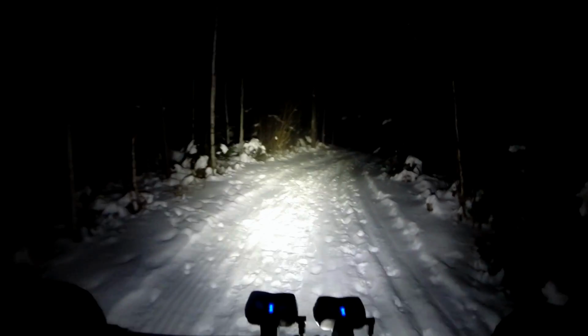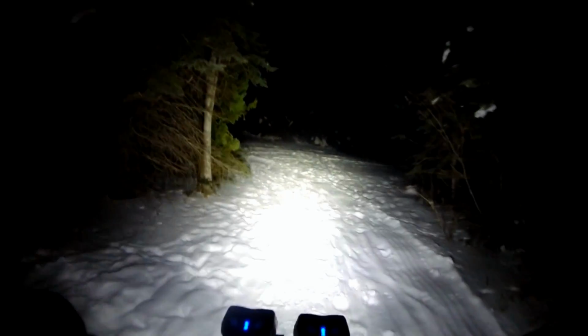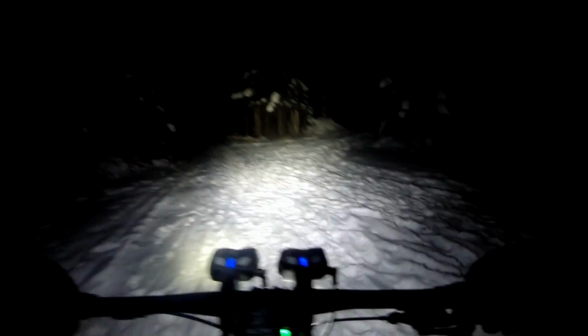You can see their tire spin out tracks. Not enough flotation. Yeah, I got the highest capacity battery. The battery is pretty new, so no problem running it at 1500 lumens for 2 hours.